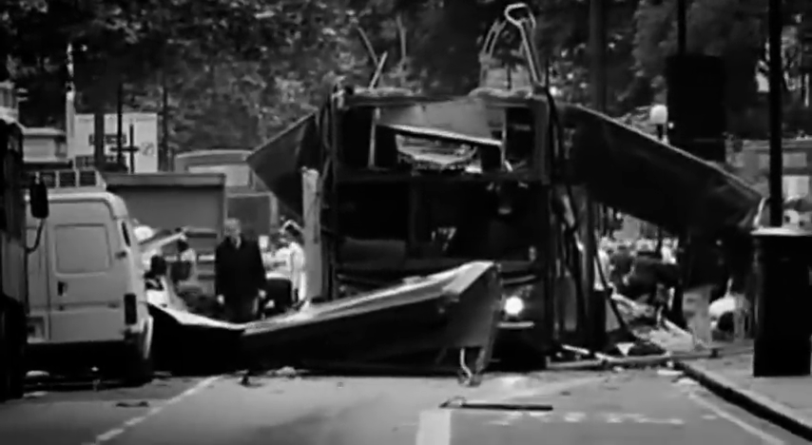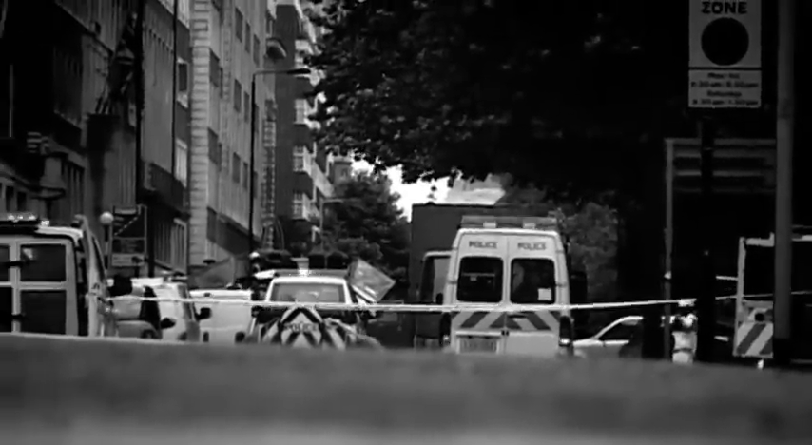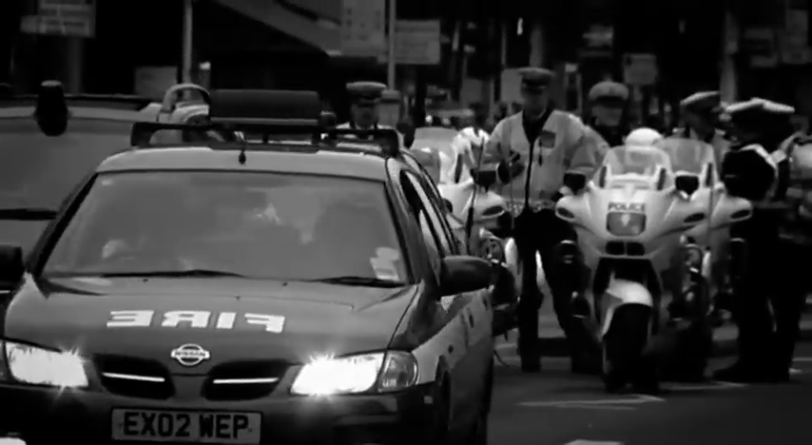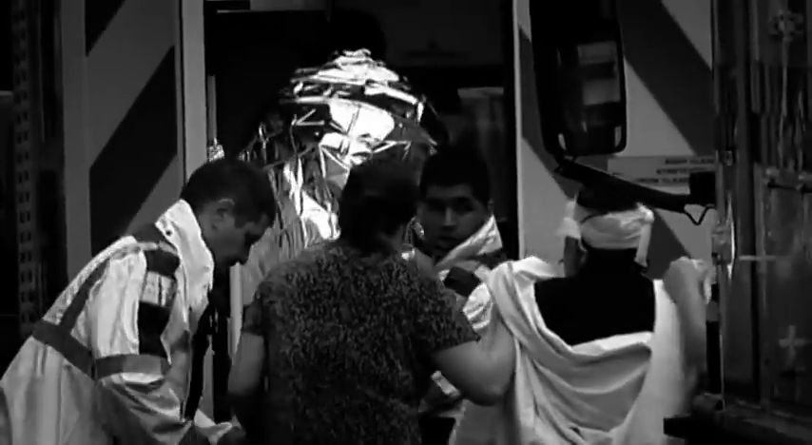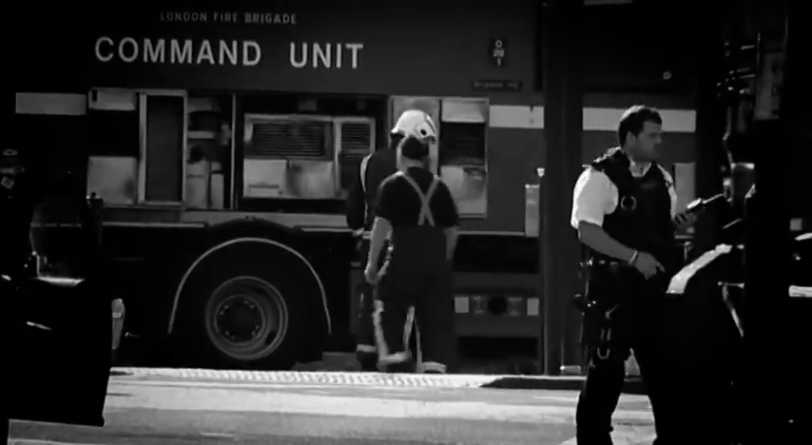When the 7/7 bombings took place, police, fire and ambulance found themselves under greater pressure because they couldn't communicate with each other properly. There was more than one scene of critical incident, great confusion. The key major problem was communication, and if you can't communicate, you can't really do anything.